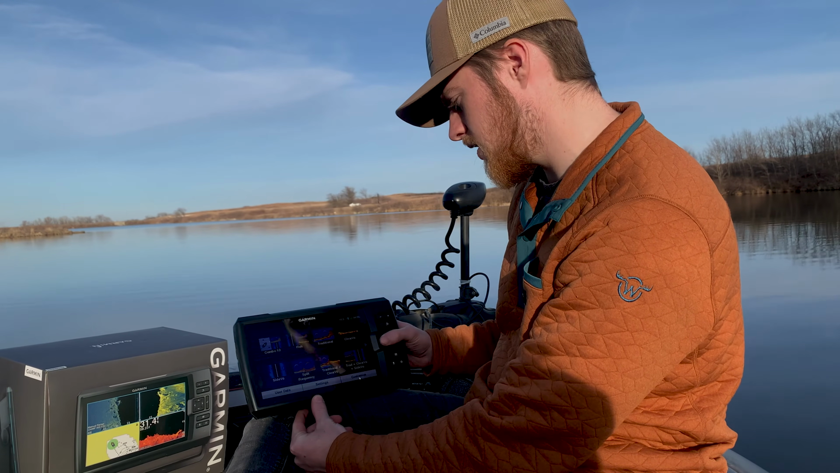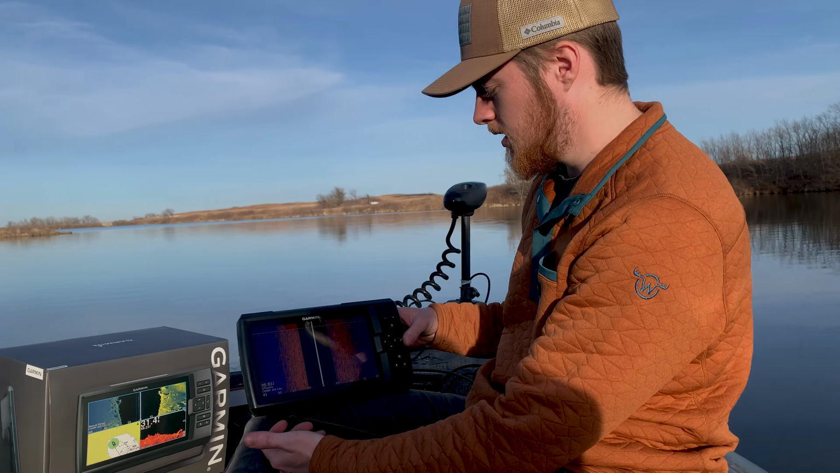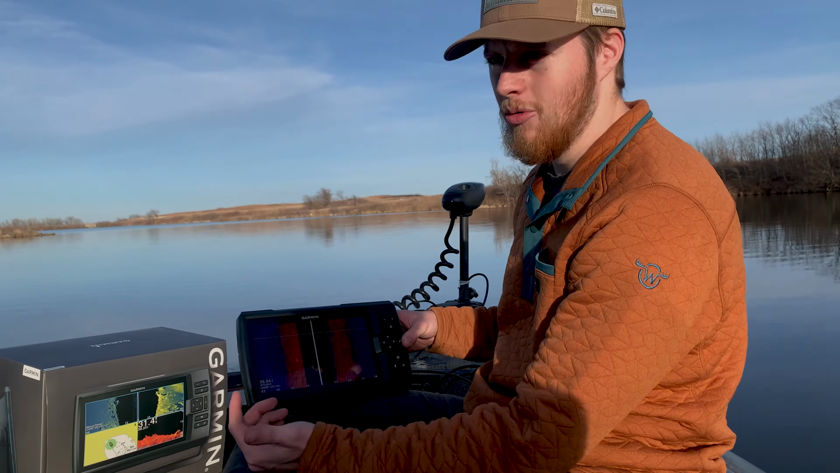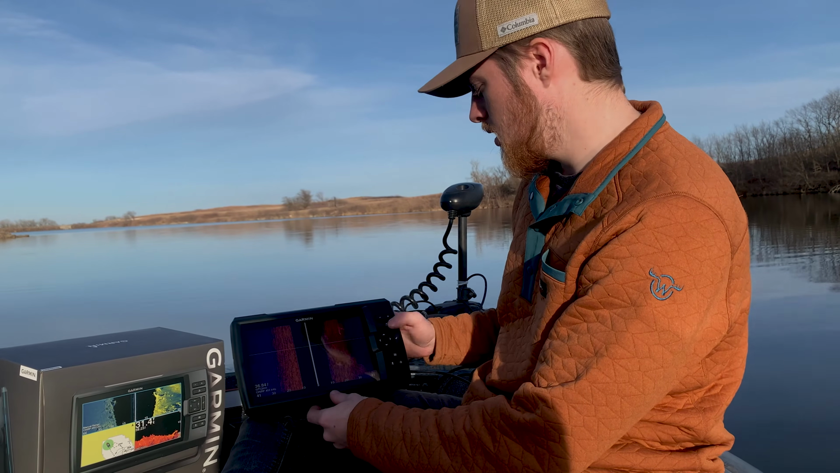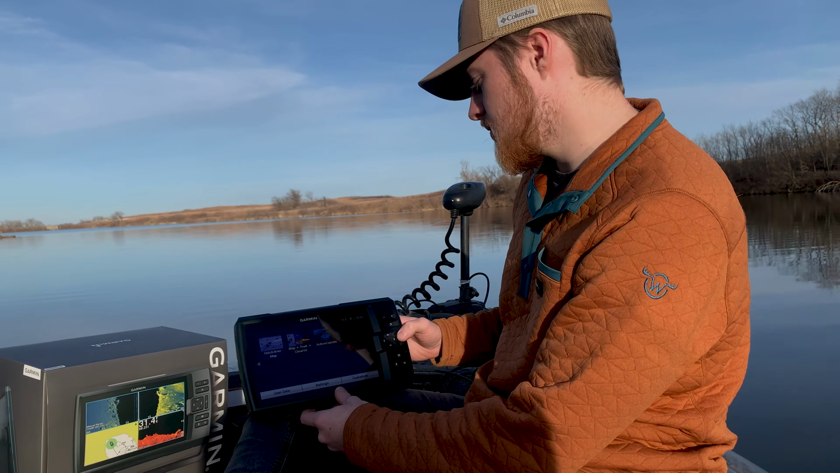And then let's see if we can take a quick look at side view. Right now I'm in a flat spot on the lake, so there's not a whole lot to look at, but we might try to go drive by a few things to show you what rock points might look like, what different structure you can see pretty well with this side imaging, which is a really nice feature. All right, and then also we'll take a quick look at the contour maps.